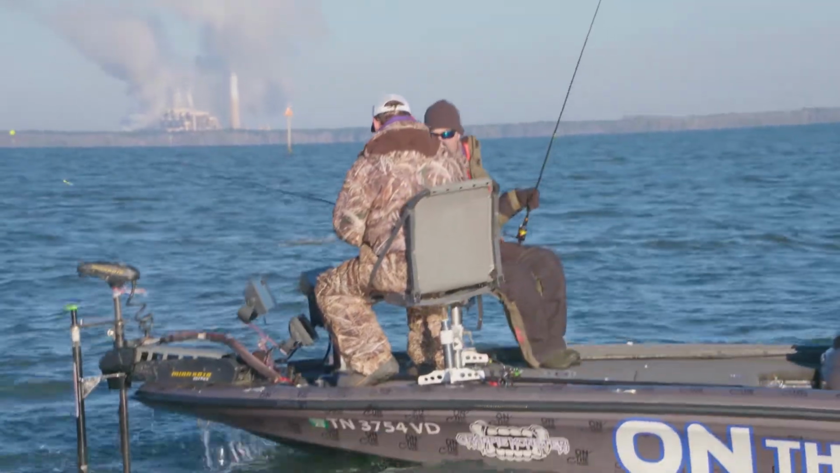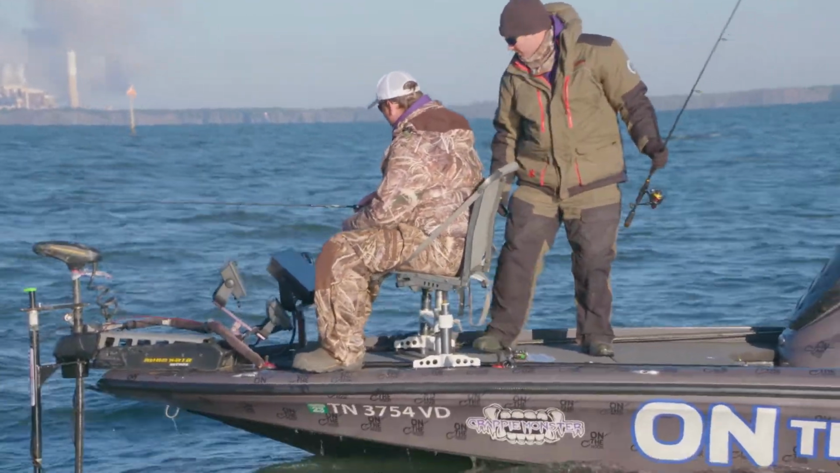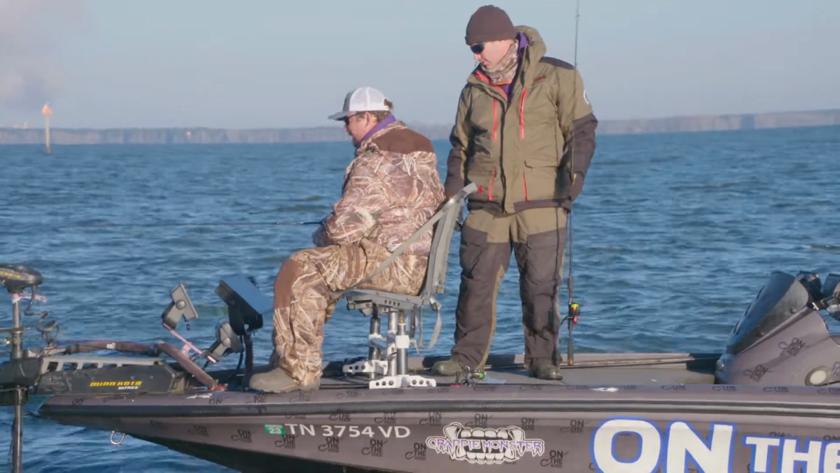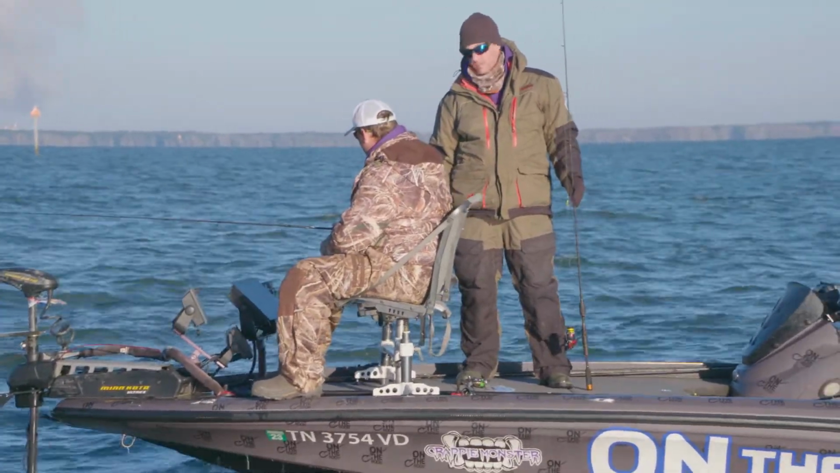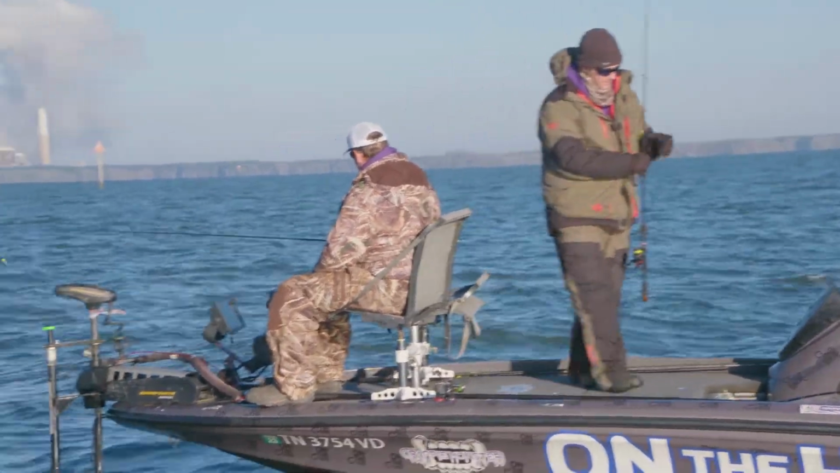You're using a bigger jig head than what I am. Yeah, I went to an 1/8 just because of the wind and how deep we're fishing, trying to get it down there to them fast enough. I think that's what I'm gonna do too. I'm gonna grab me an 1/8 ounce so I can get down there with you.